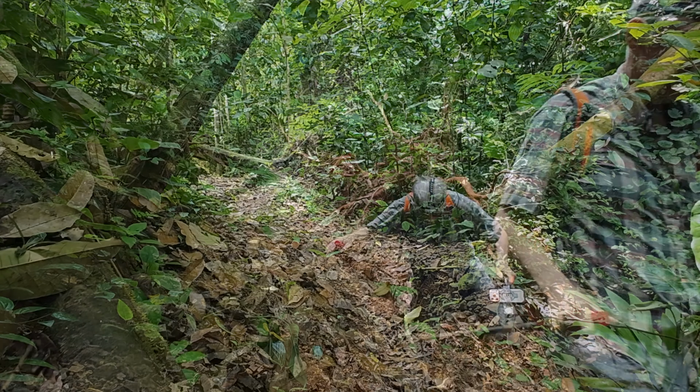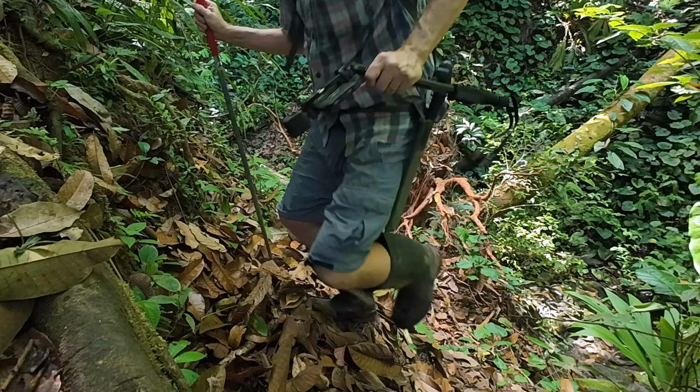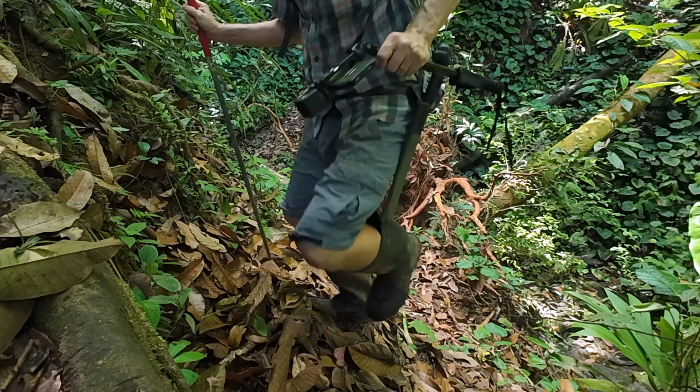I left 10 trail cameras out in the Costa Rican jungle for 3 months. Today, we're going to find out which one survived and what they captured. Now, to be completely honest, a couple of the trail cameras failed, and one was sabotaged by trespassers. But one camera recorded over 1,000 clips.